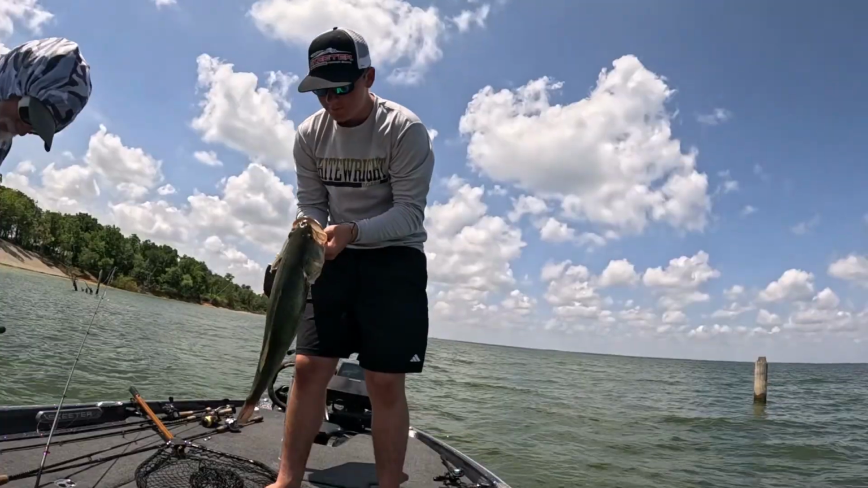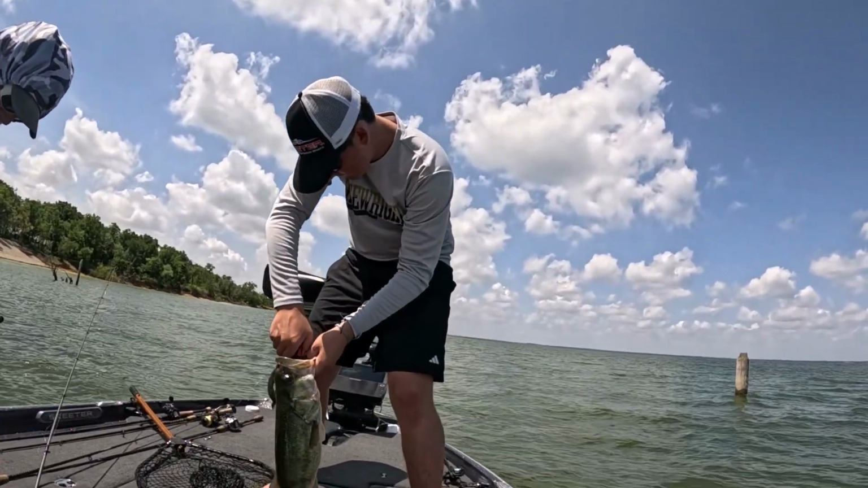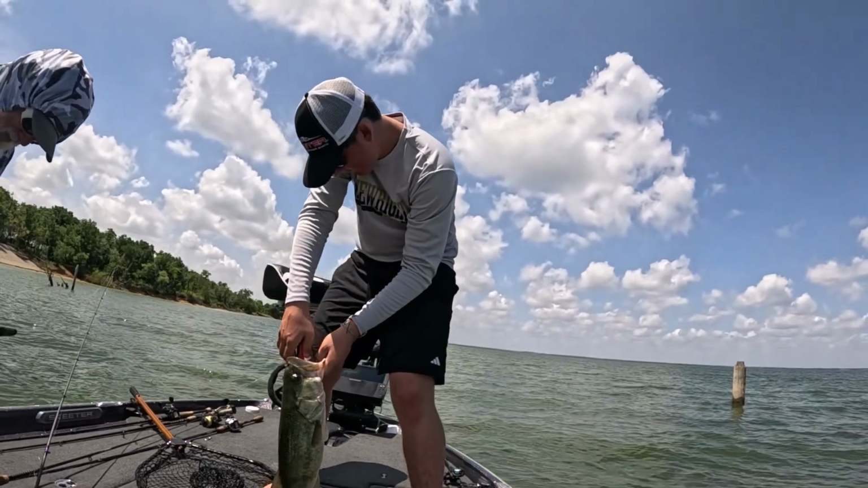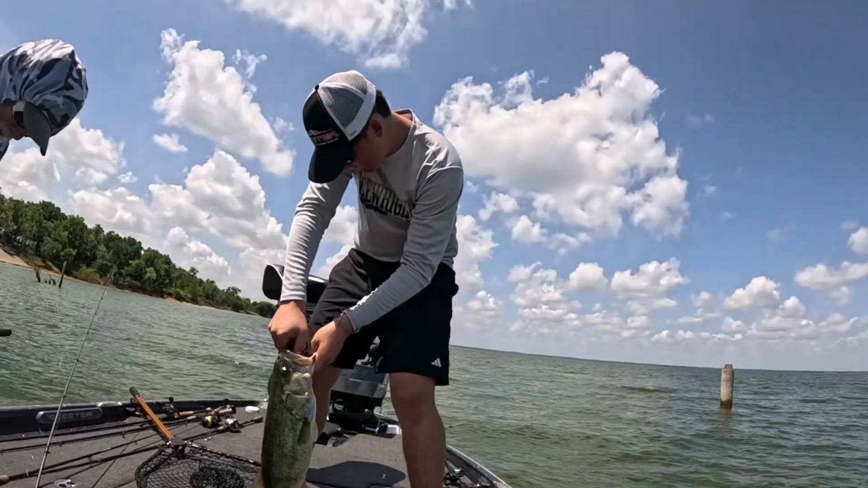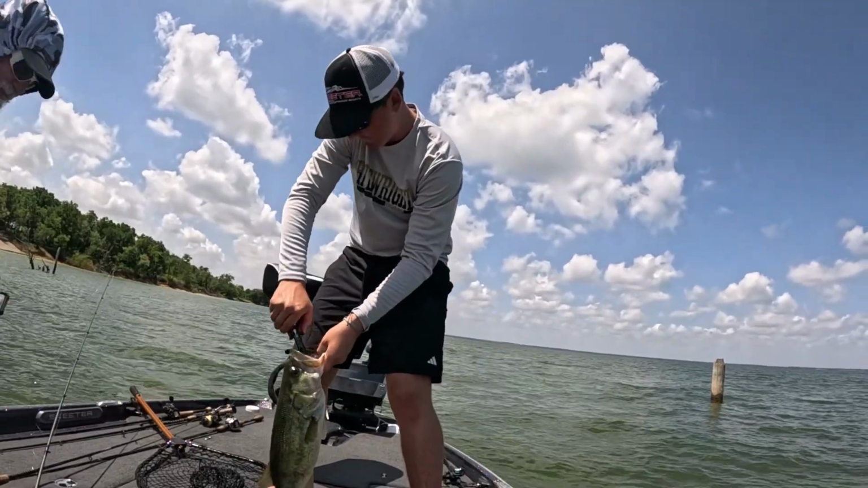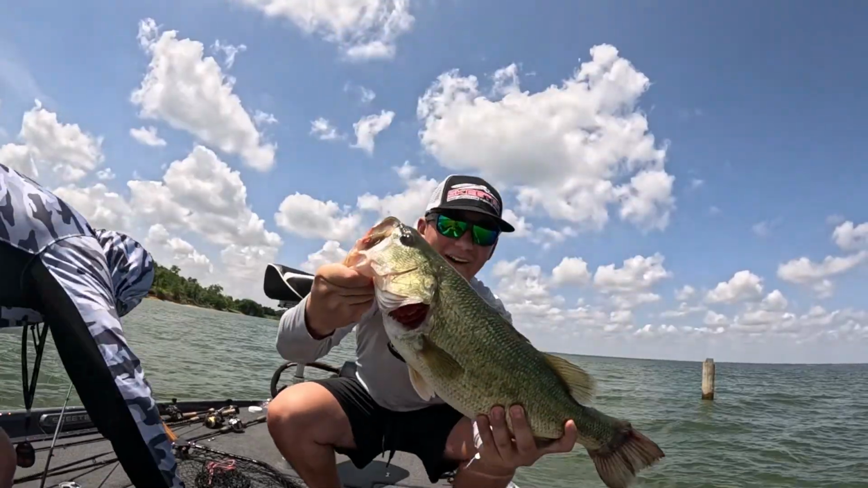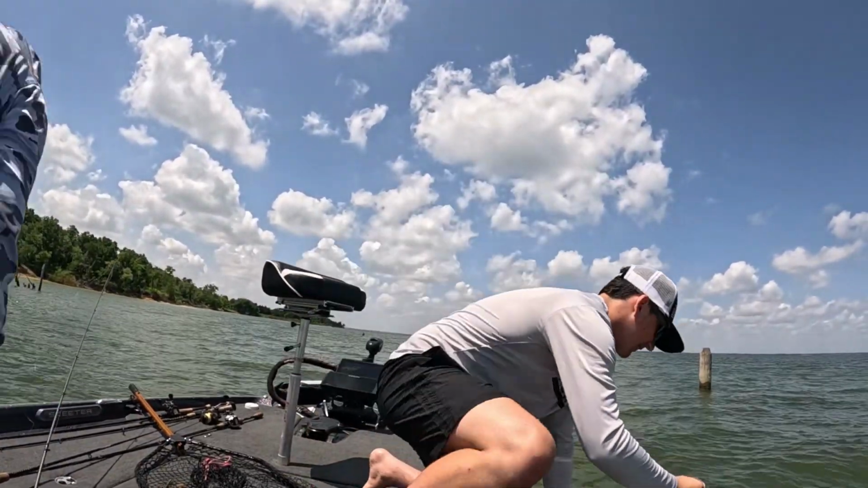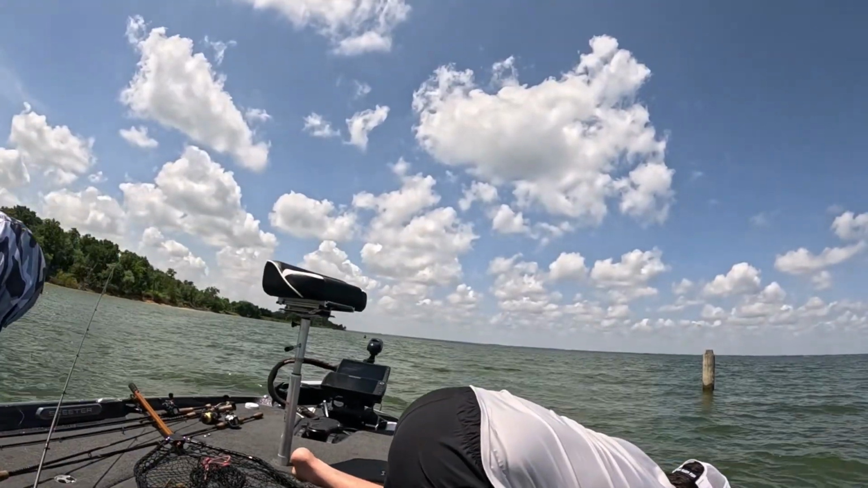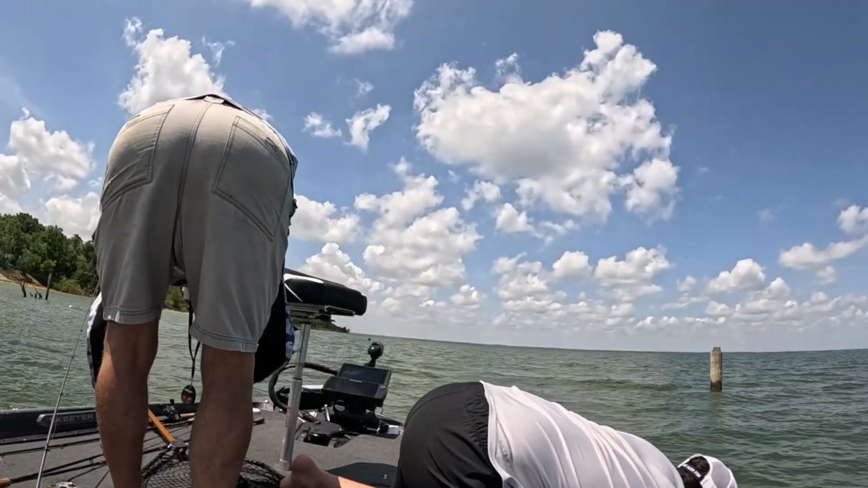Yeah, I like Livescope. Put it in there and go back and forth. Good bass. See, we just fish too fast a lot of times. You know what I mean? We would have stayed just right there. Yeah. 30 minutes.